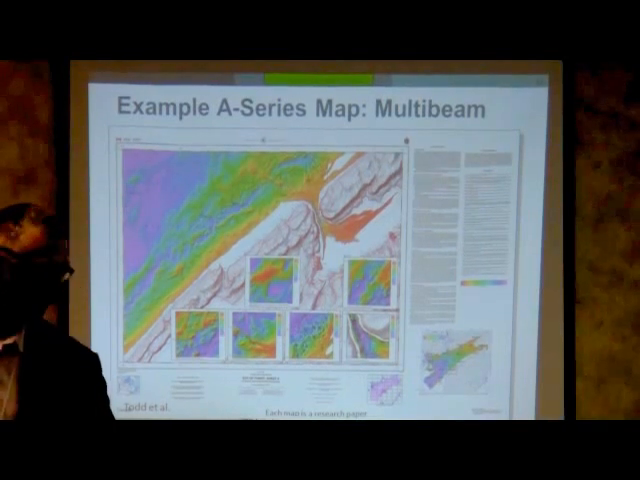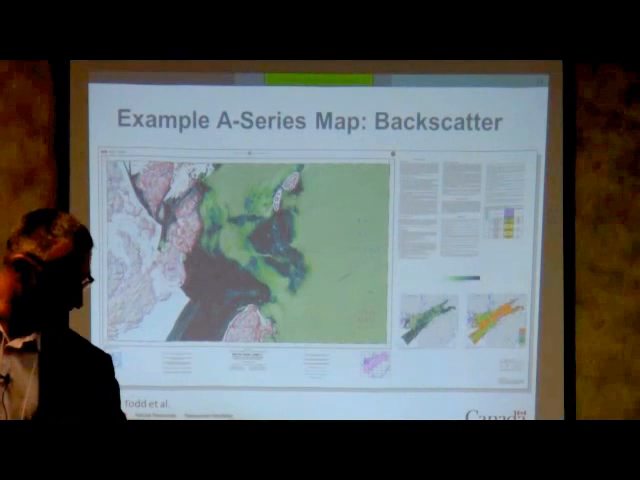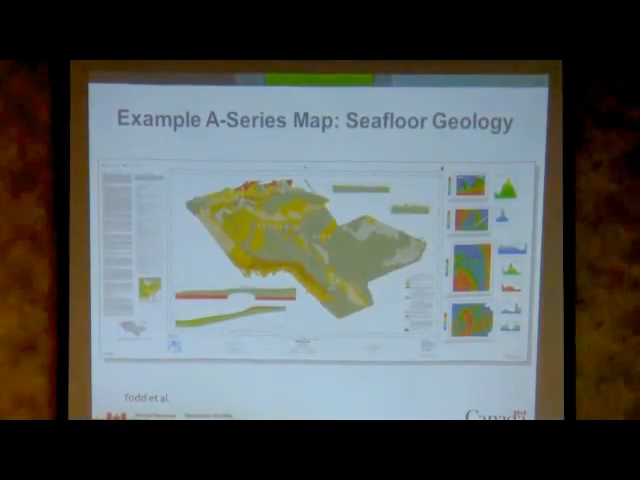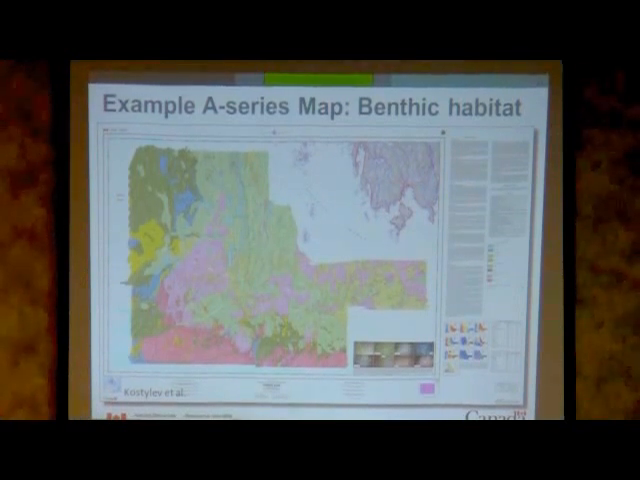So we came up with a series of these knowledge products for marine mapping, which include multibeam bathymetry, multibeam backscatter as a proxy for sediment texture, seafloor geology, interpreted backscatter and multibeam augmented by physical samples, as well as seabed habitat. And habitat is defined here as units of seabed which are similar in their physics, chemistry, and biology, and different from other units in the same way.